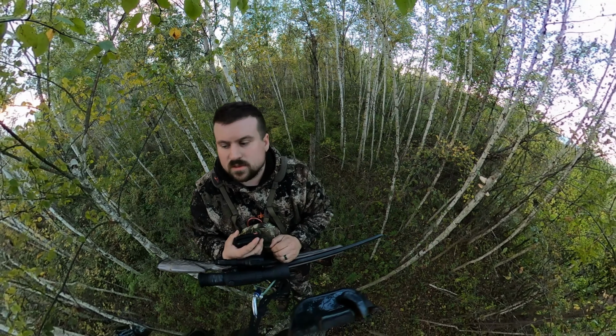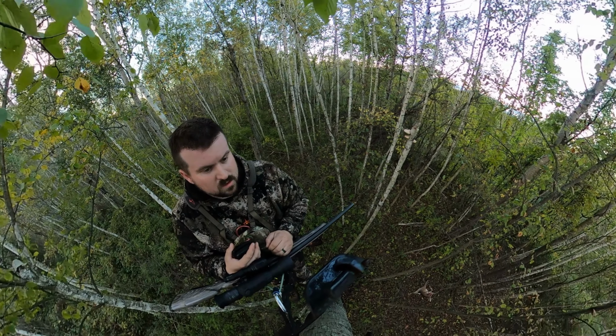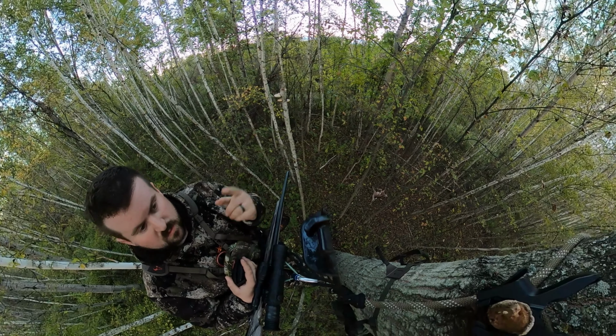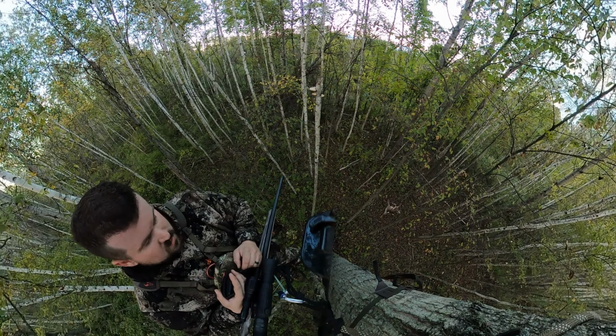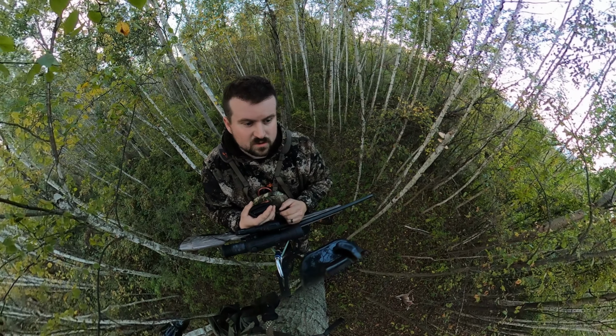The deer's a little closer than I'd like it to be, but I think the coyotes are coming from that direction. The wind's crossing this way, blowing away from them. So we'll see. It's a little close though.